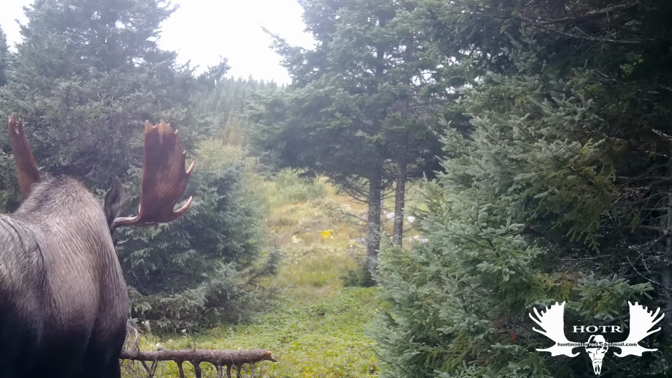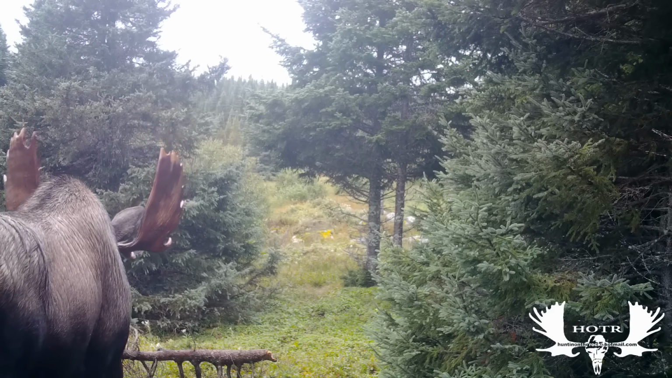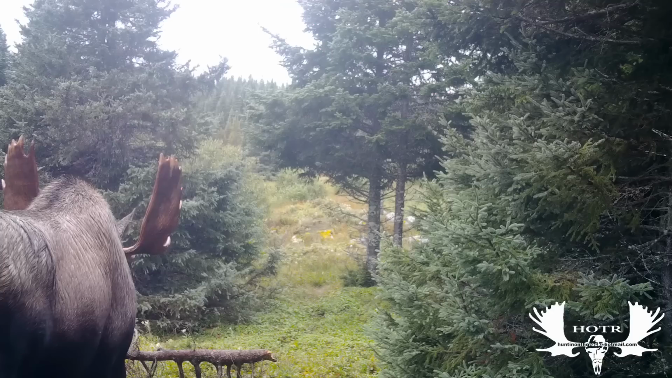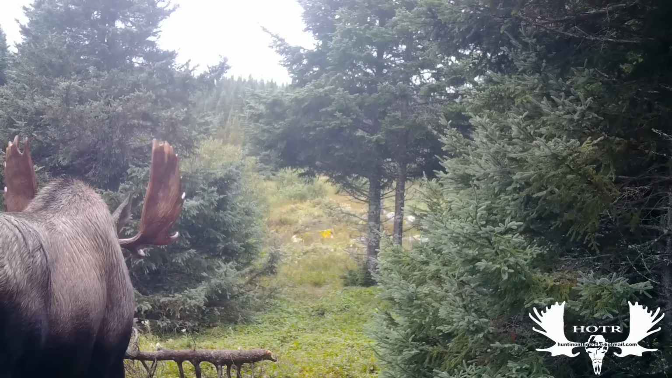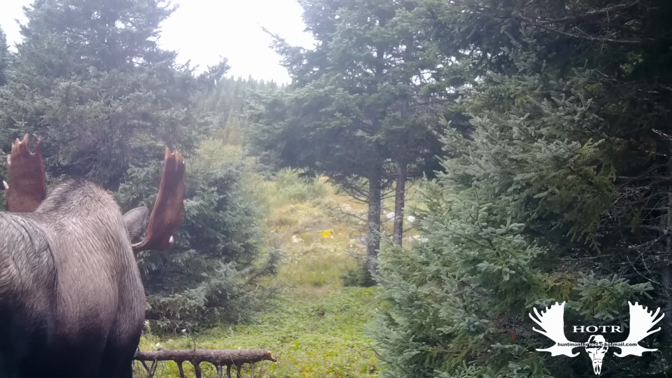And I'm looking forward to next year because I know I've got this moose on trail camera right up to the end of the season, and it's going to be nice to see him next year just to see if he's grown that much bigger from the third year to the fourth year of when I've been watching him anyway.